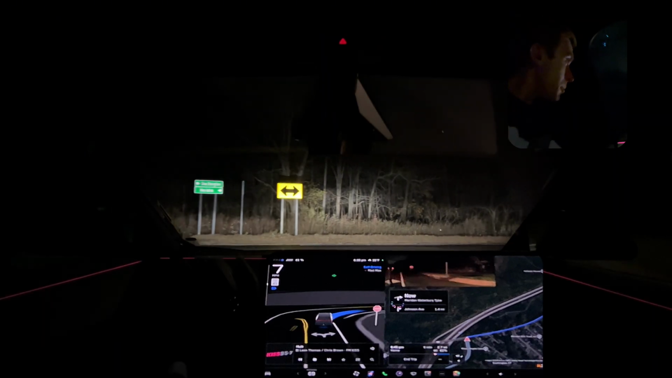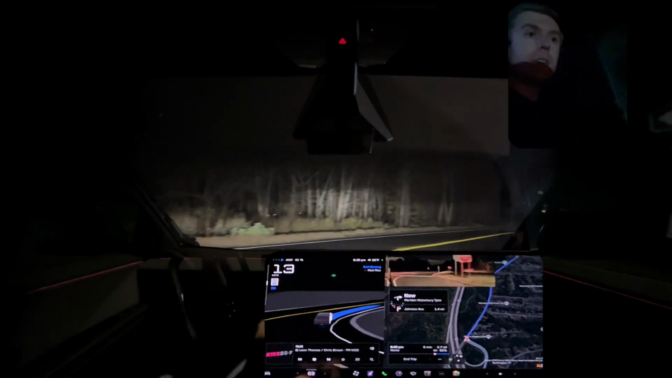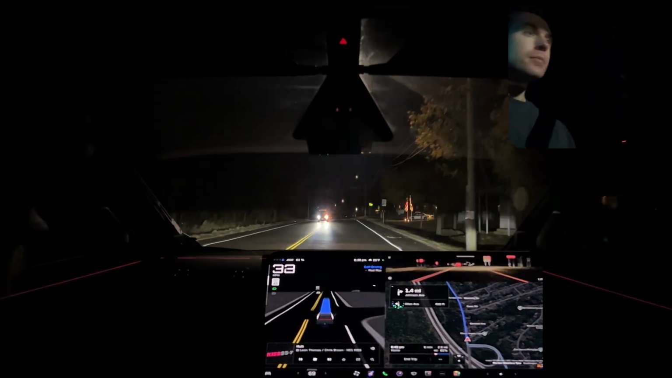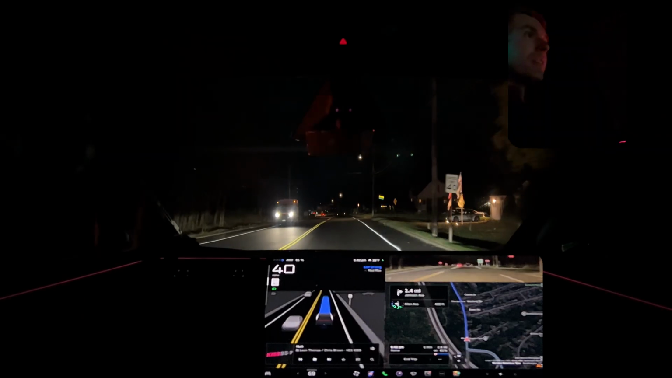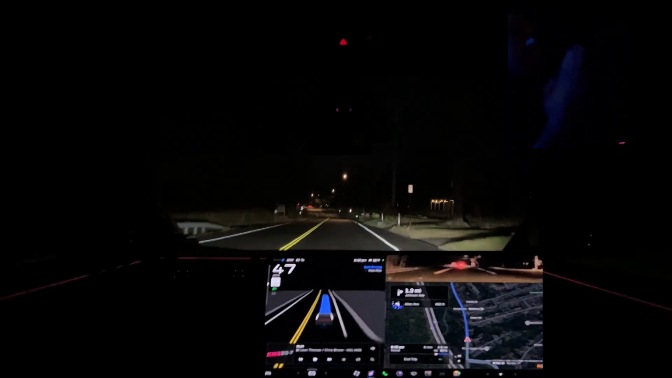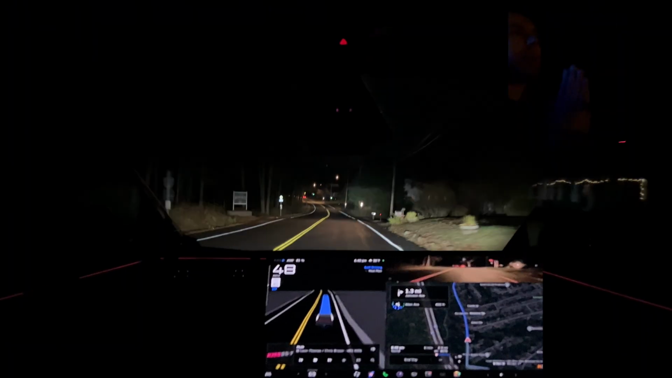Waiting for a car, picked up on a speed and turn signal, and we're going. There's the car. Oh, I forgot to clean the rear view camera. I'll do that on both our trucks tonight before I go in.